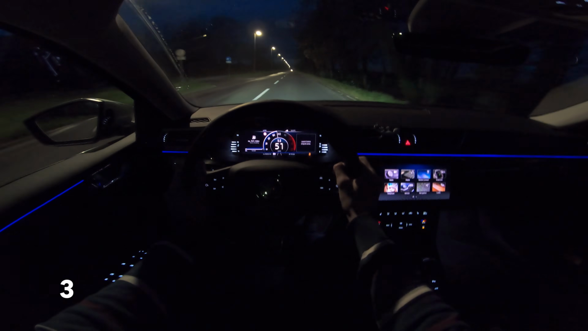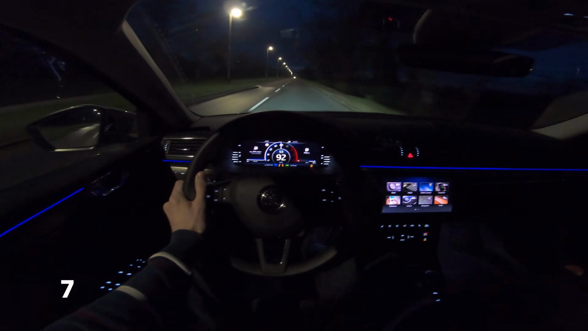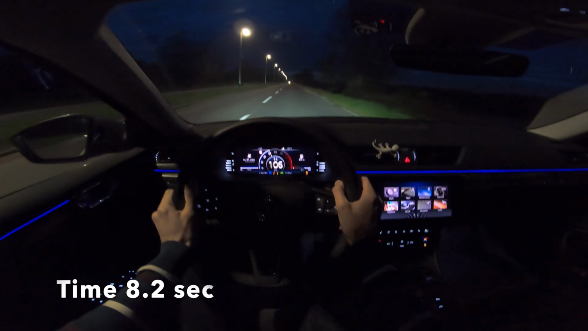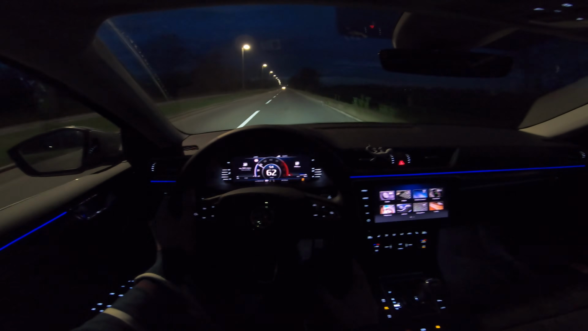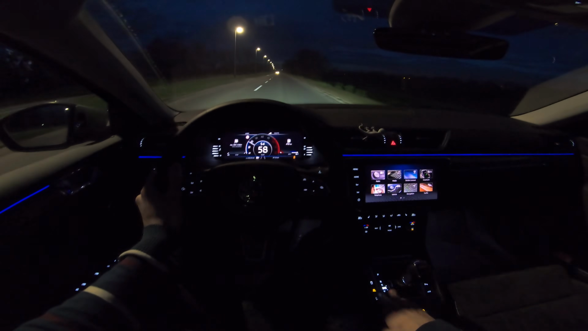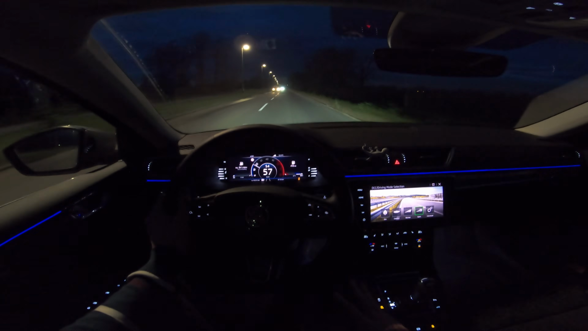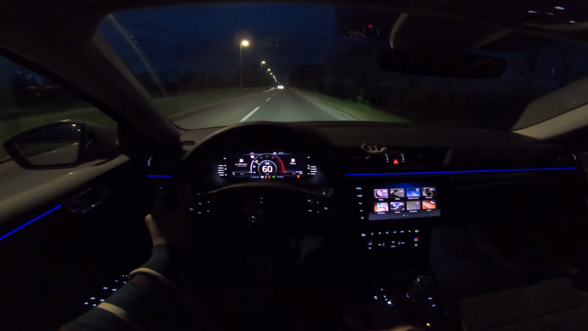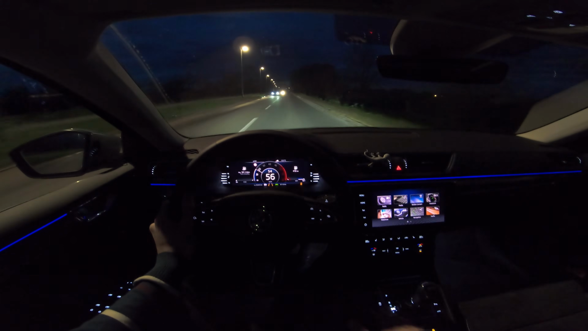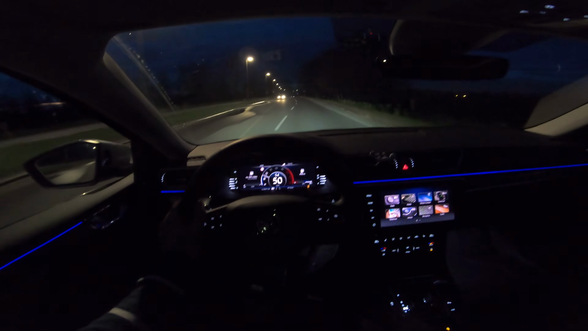Whoa, shit. 50, 60, 80, 100, and I'm braking. There's a car far in the distance for safety. As you can see, definitely great. I think it's about 8 seconds. I'm gonna measure later on the video and write it down. Definitely this car has some power and performance. It's definitely exciting on the road.